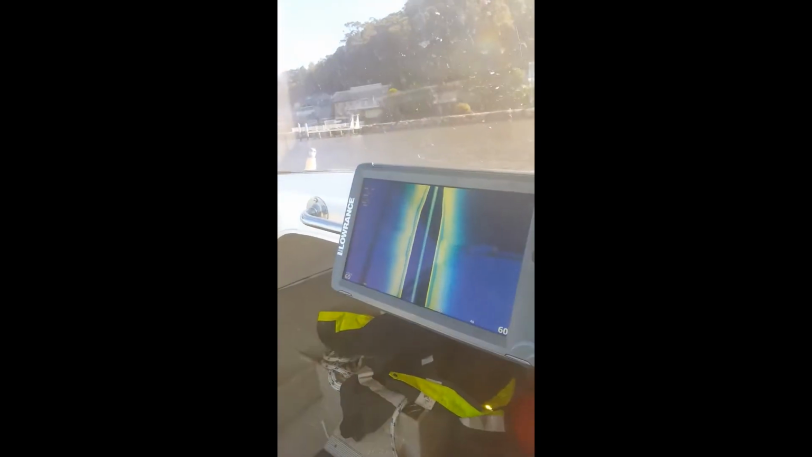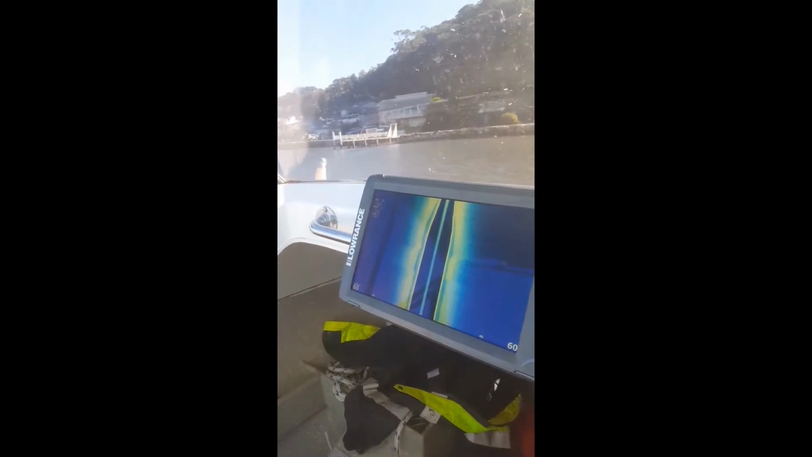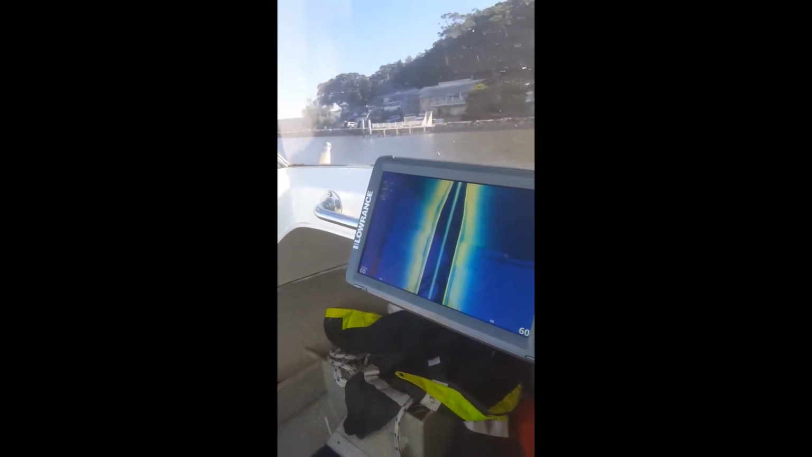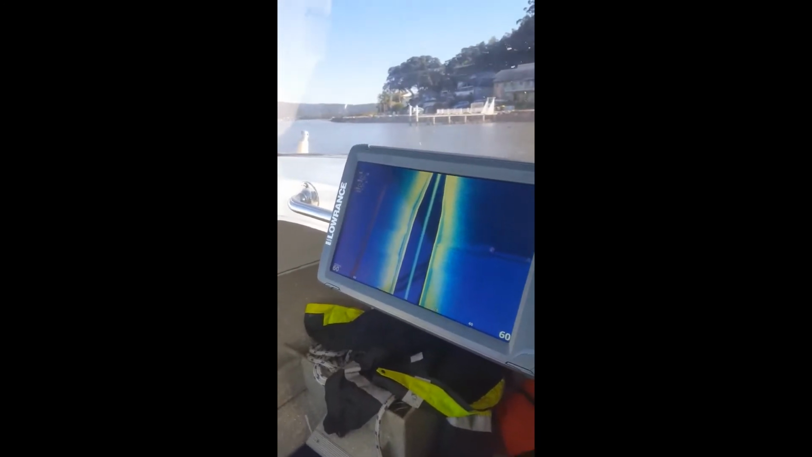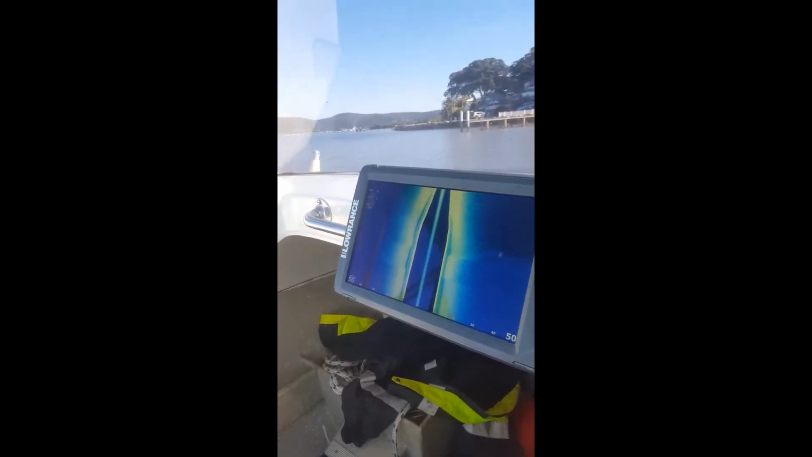There's something that is there. We know it's there because we can see it. Will the machine be able to see it? Interesting. Swing around.